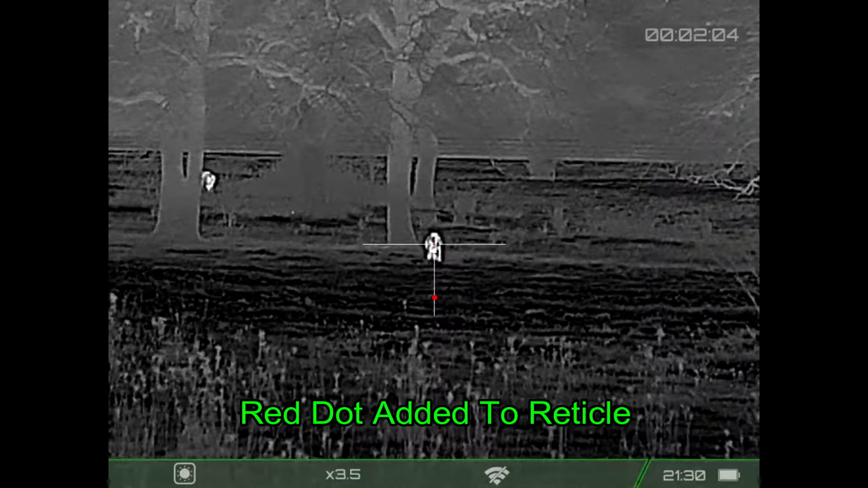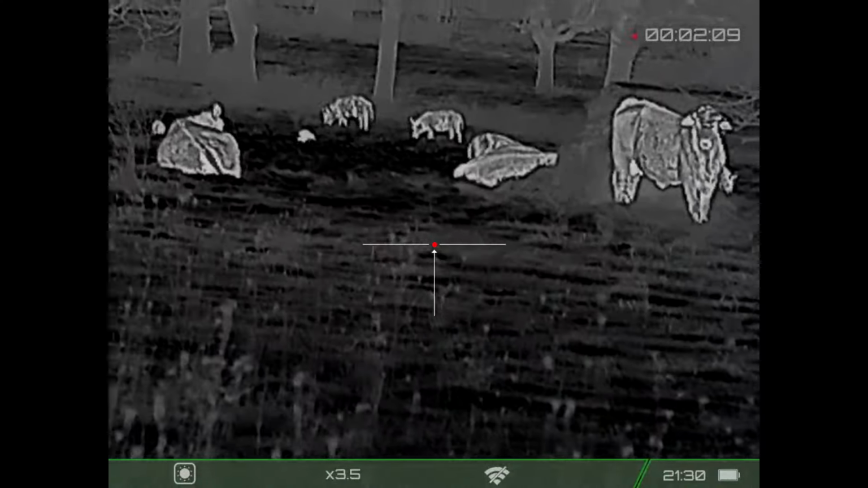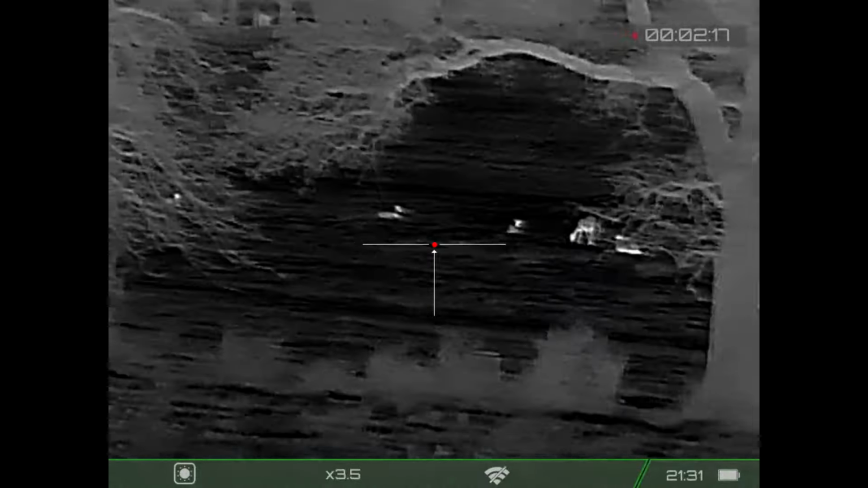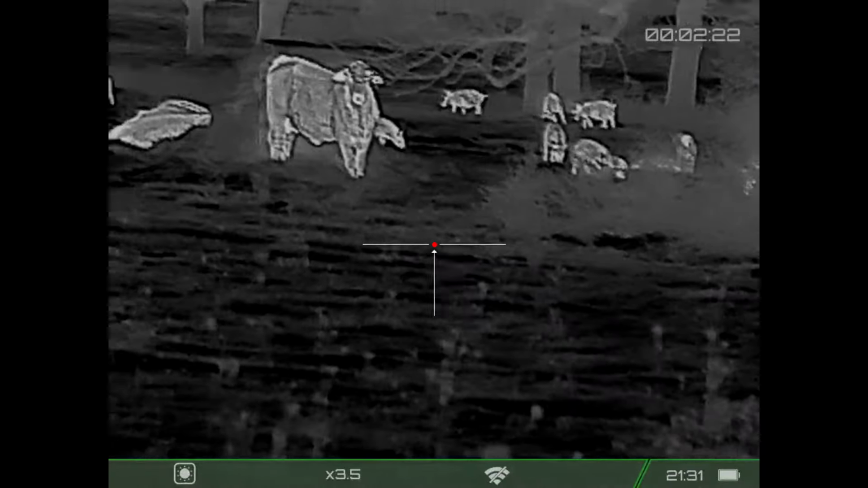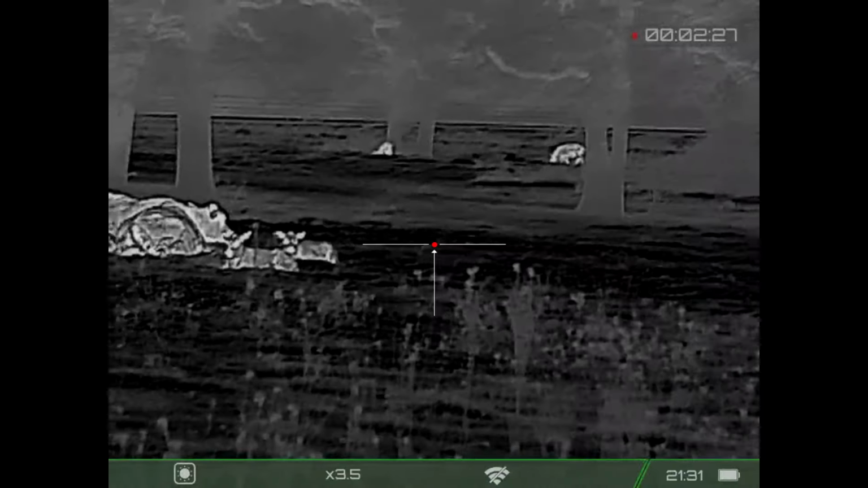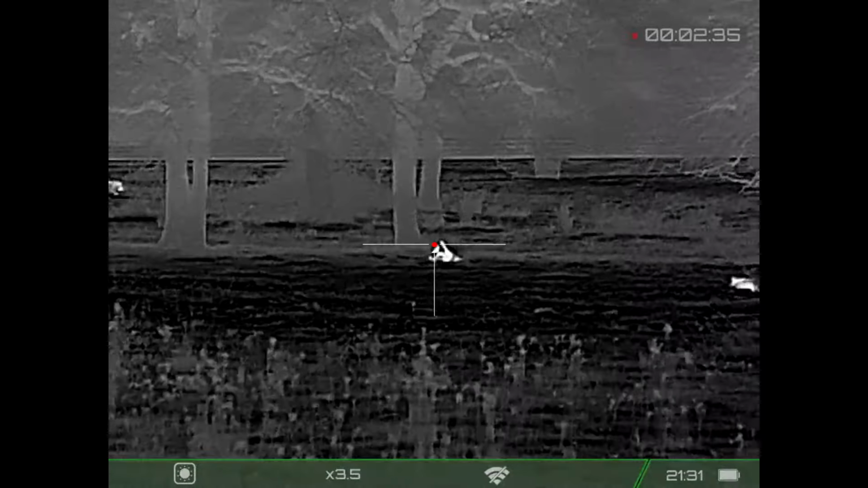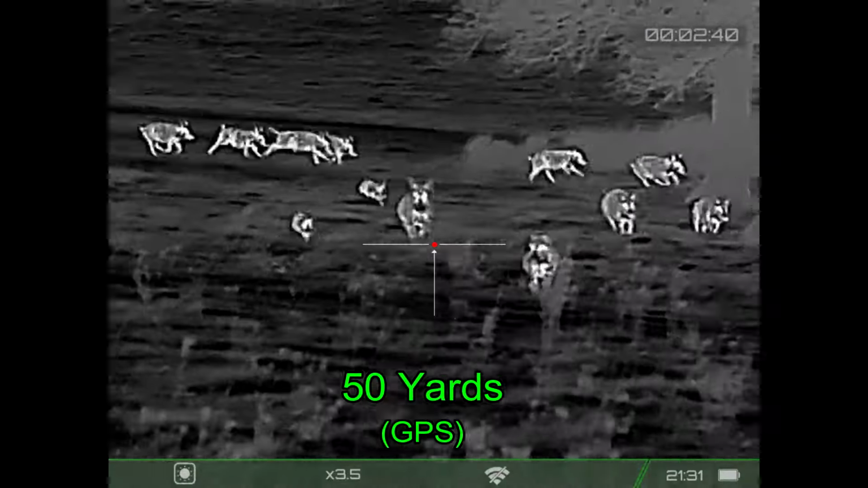And in editing here, I'm going to add this red dot. It'll make it a little easier for y'all to see where I'm aiming. I can see it in the scope just fine. Just doing a recheck, make sure everybody is where they were previously. There are the deer. Those two hogs have moved up with the others. Alright, I'm ready to start. Now to see what the other hogs do. There are going to be some beautiful shots and some ugly ones coming up. Here we go.